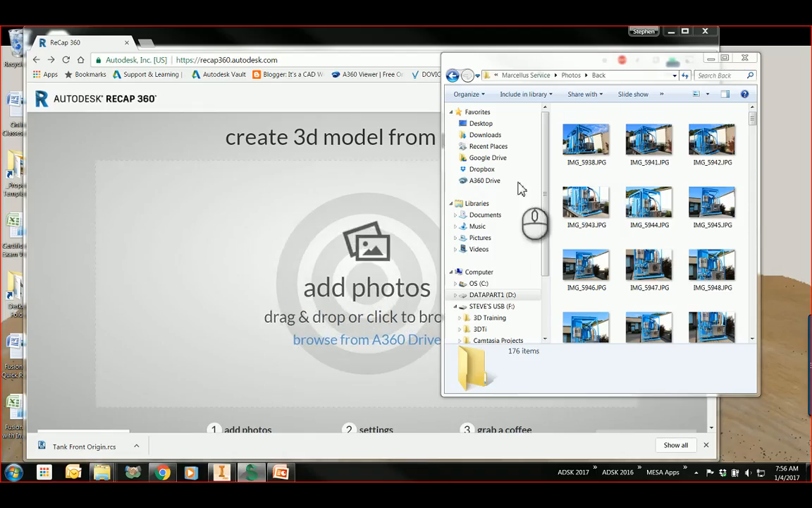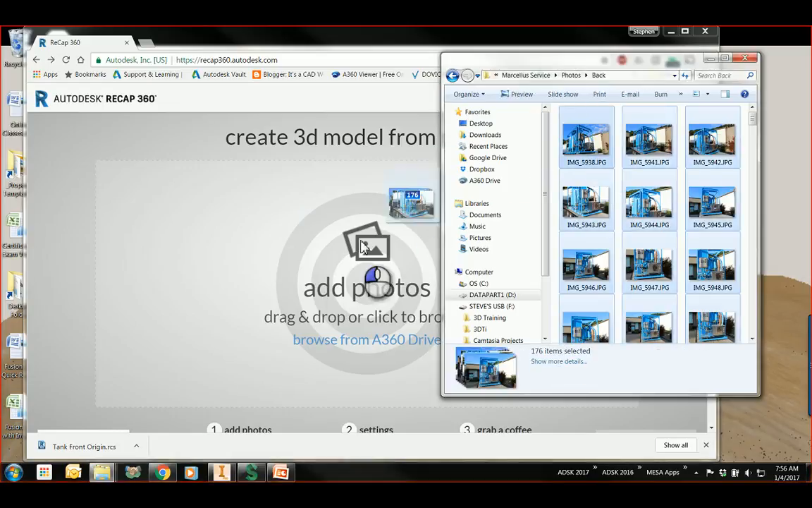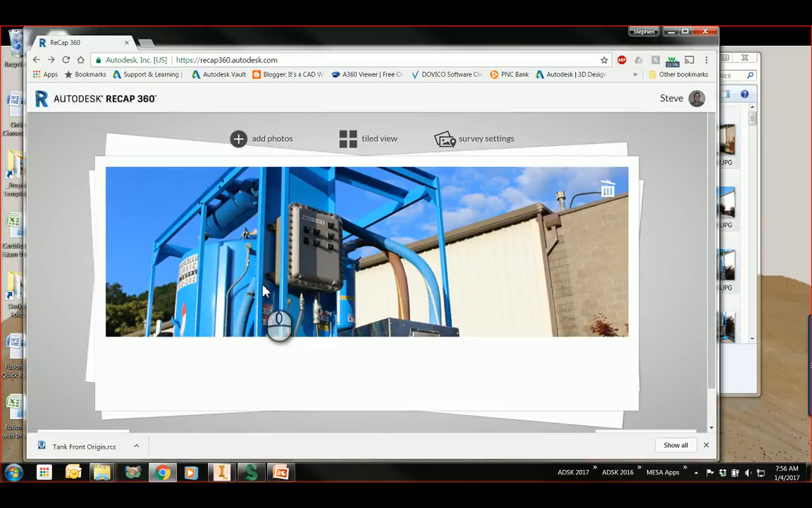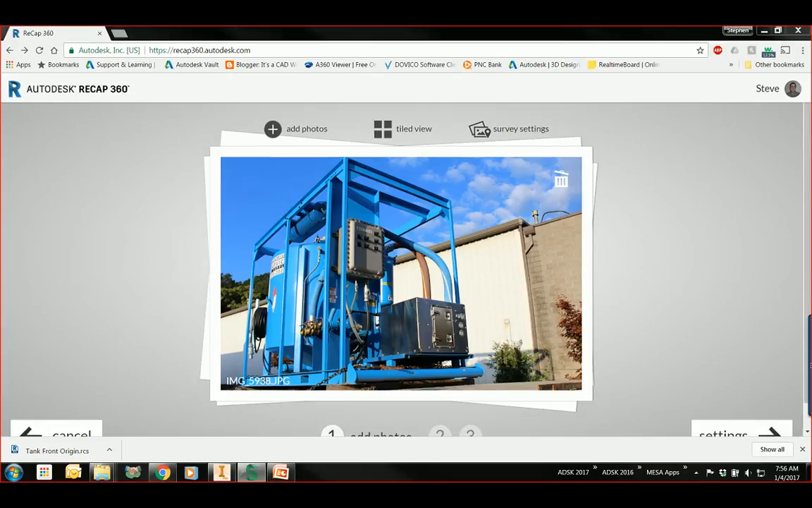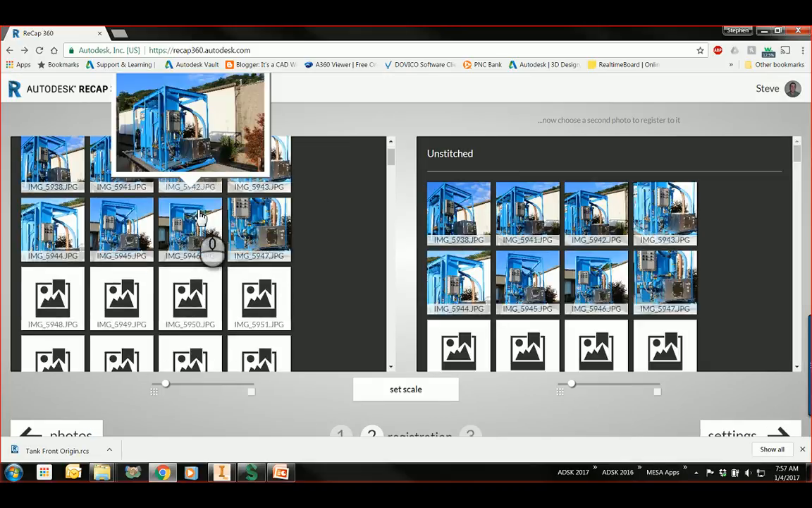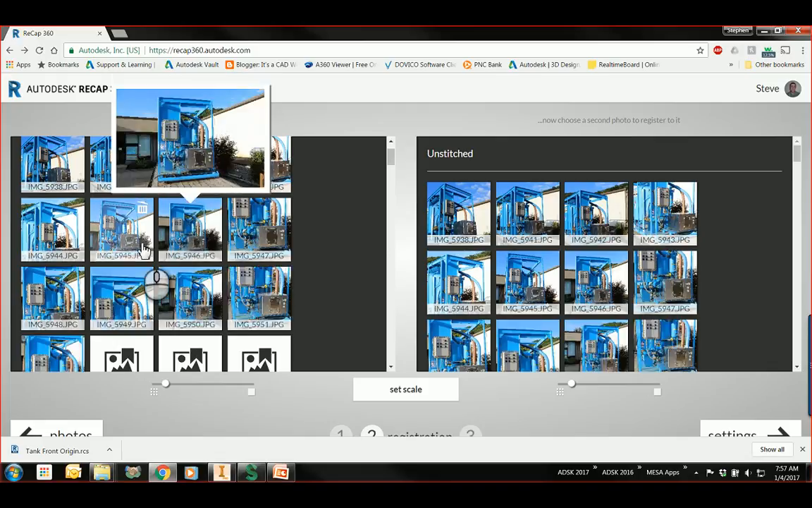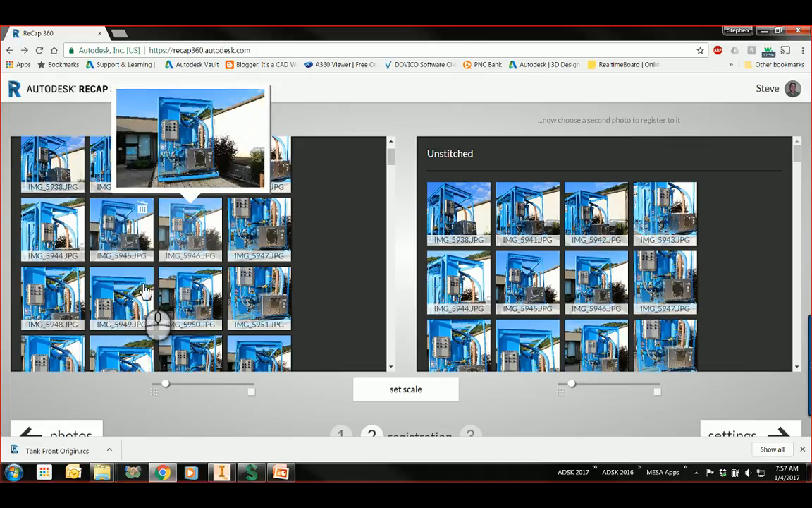Now that I've got my photos here, I'm just going to do a Control A and drag and drop those onto that target. It's going to start bringing those photos in. Now I'm going to go to the survey settings and put the coordinates in on certain photos. So you can see here I'm going to be able to put certain photos together and identify those key points and give those a coordinate on that model.